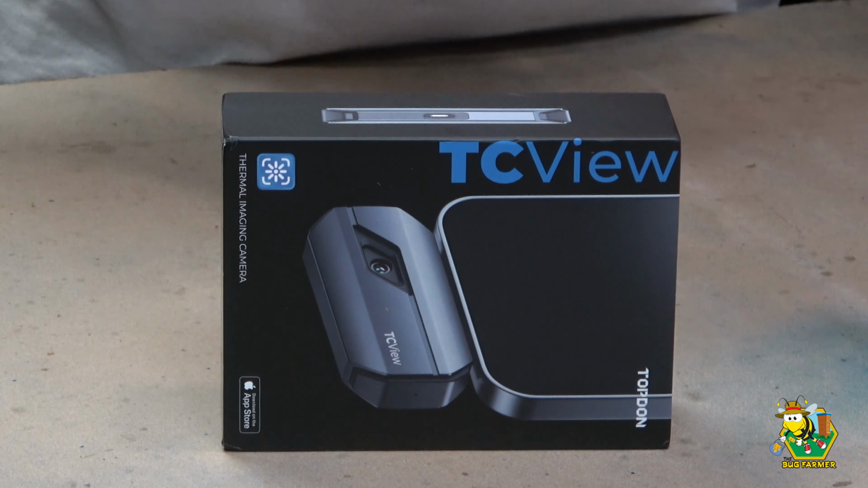Now, I've seen videos with Frederick Dunn and some other folks out there showing their beehives through the thermal camera. And I always thought that it was neat, and those are mostly handheld devices. Now TC View, they have a handheld device as well, but I thought because this one connects to my iPhone, and if you have an Android, they have one that connects to your Android, and I'll put QR codes on the screen throughout this video, one for the Android version and one for the iOS version.